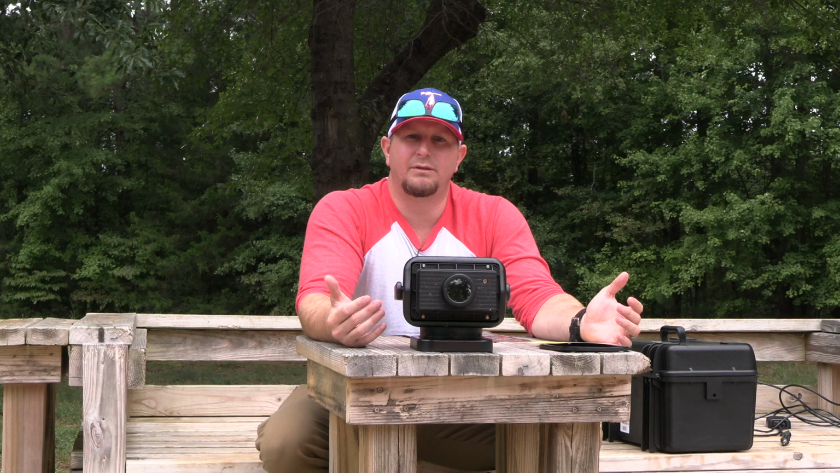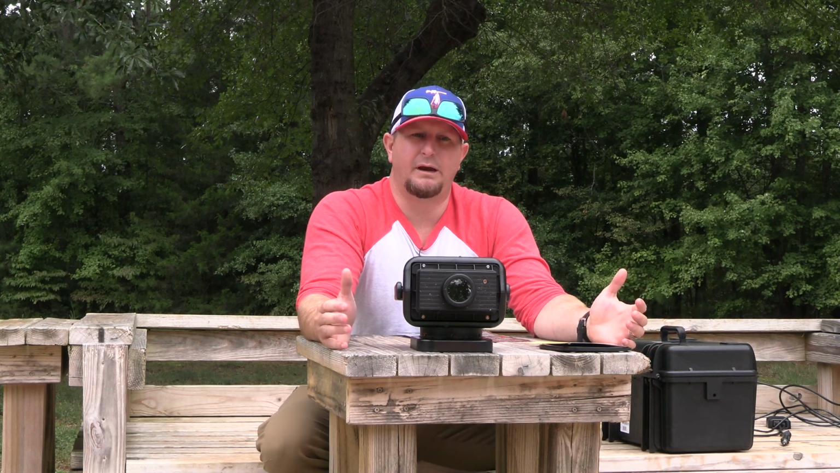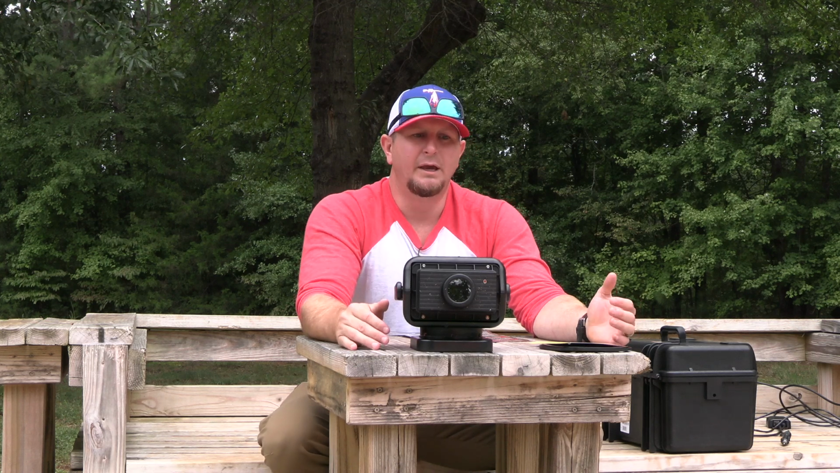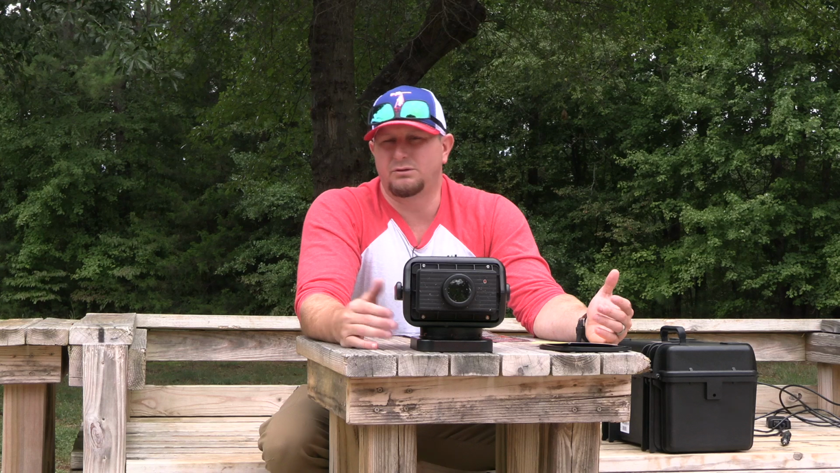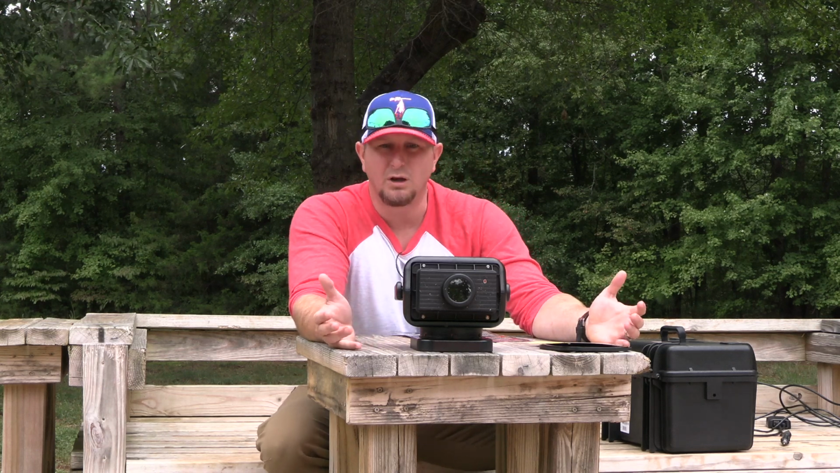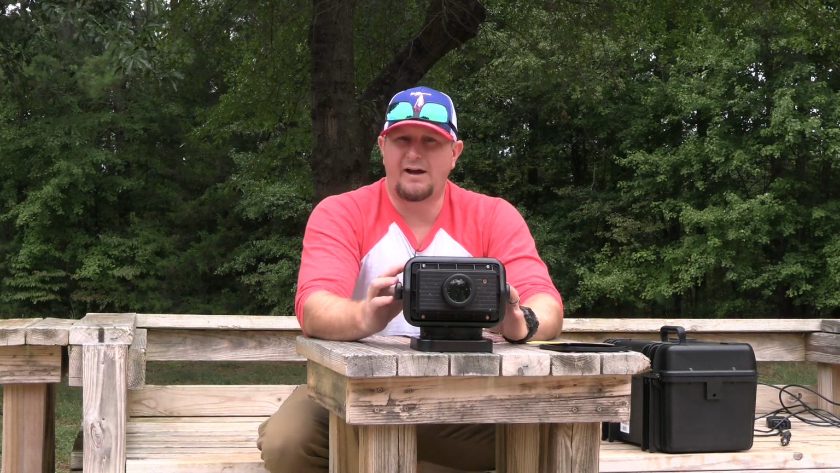If you're going to be driving down the road at night, lights out, then chances are you want a wider field of view, something that's a little easier to stabilize from an image quality perspective. So you may want to go with the 384 with the 19mm objective lens, or maybe the 640 with the 19mm objective lens in lieu of this 35.